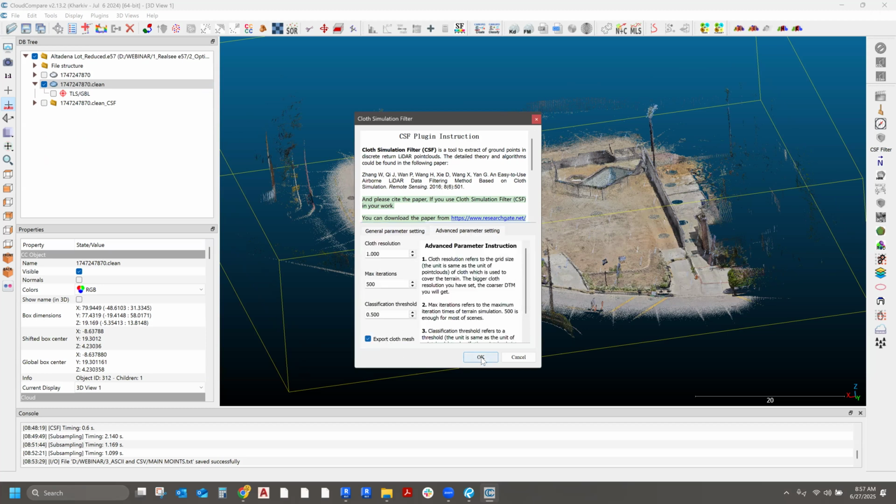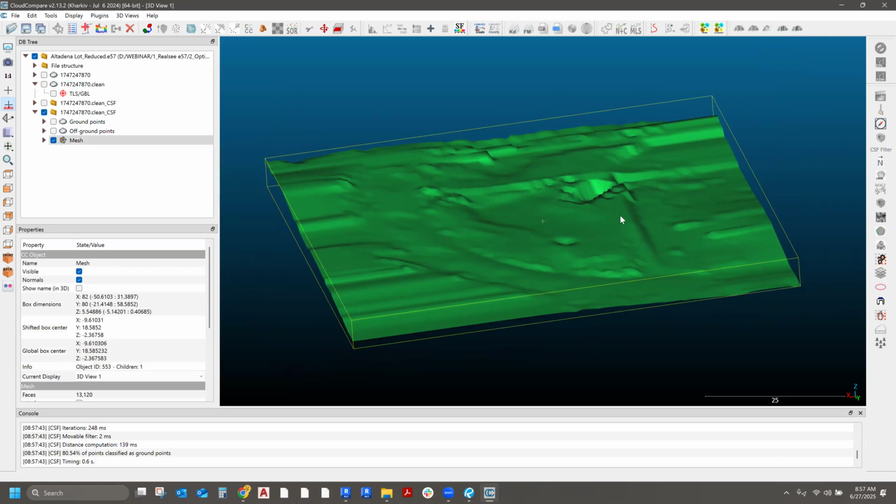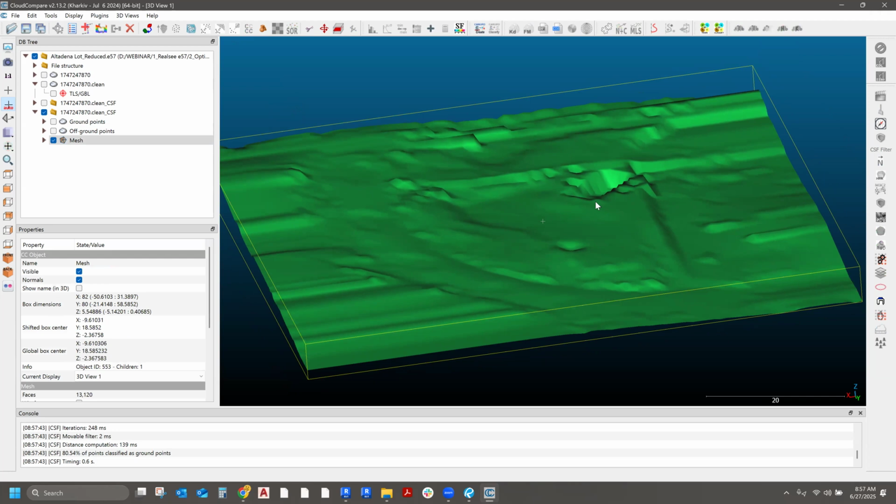In addition to splitting the ground and the floor, it'll also create a mesh like this, which can be exported as just a surface that can be manipulated, but it's not points. I wouldn't call this topography.